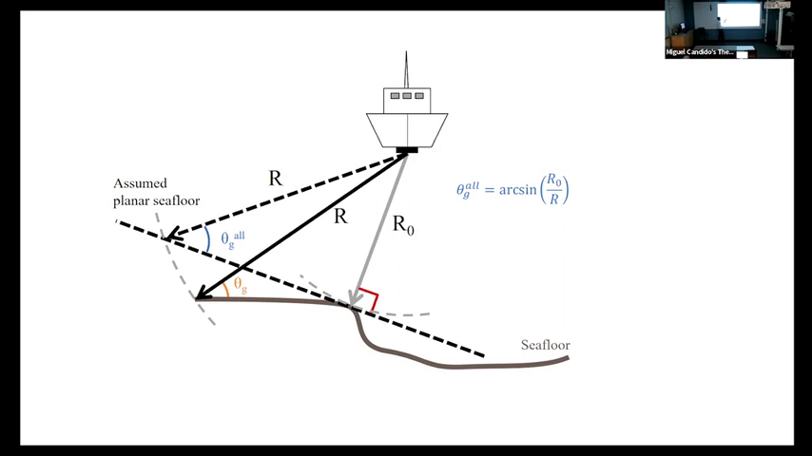And based on each two-way travel time for each sounding, they just swing this range into this assumed seafloor and use this grazing angle estimate to compute the insonified area correction. I don't know where my head was when I drew the previous figure, but this is the correct one, which I'll happily update in the final version.